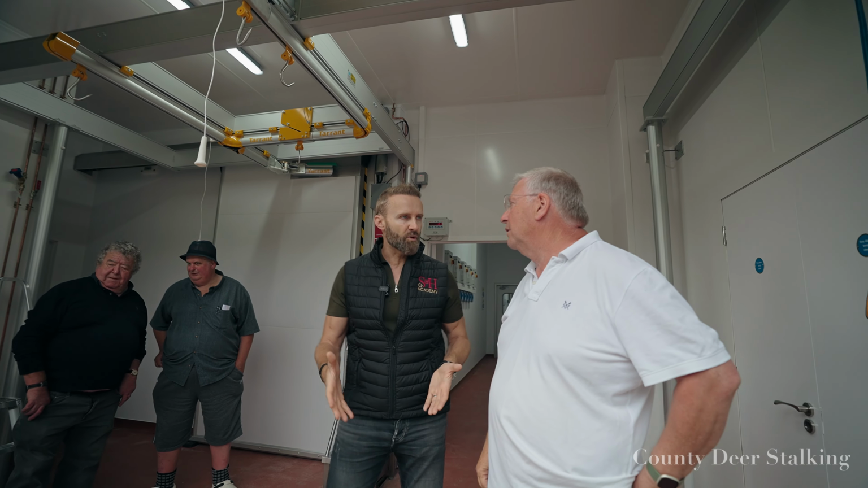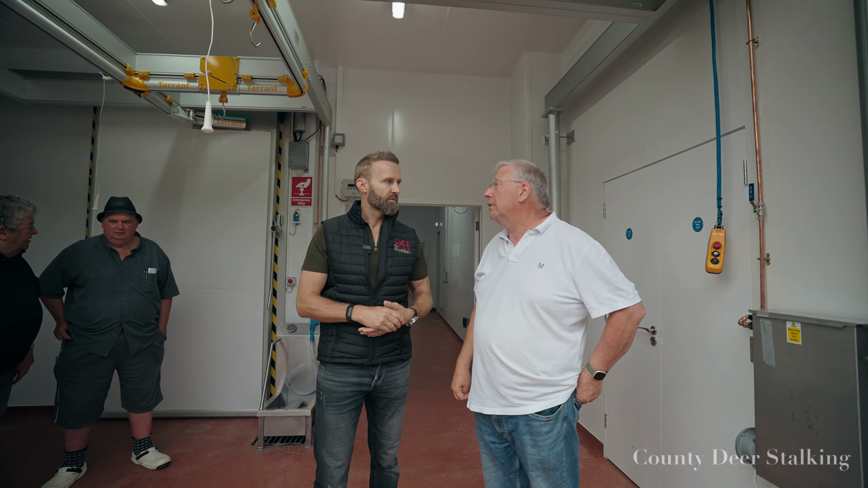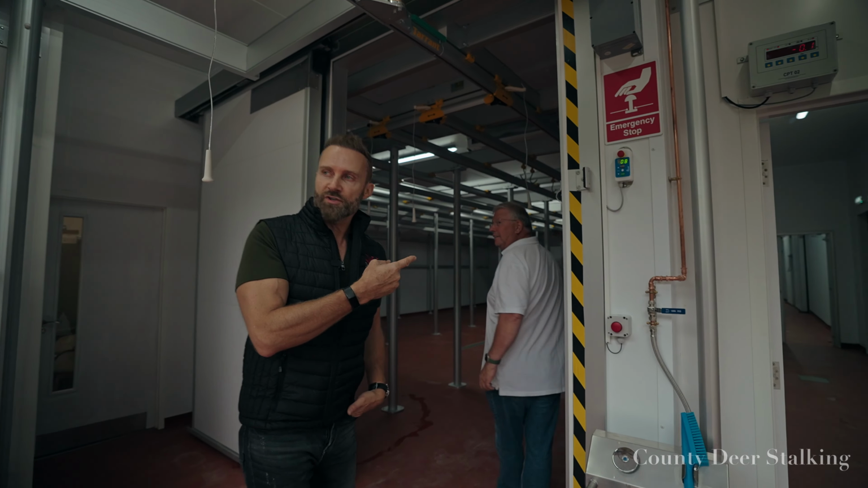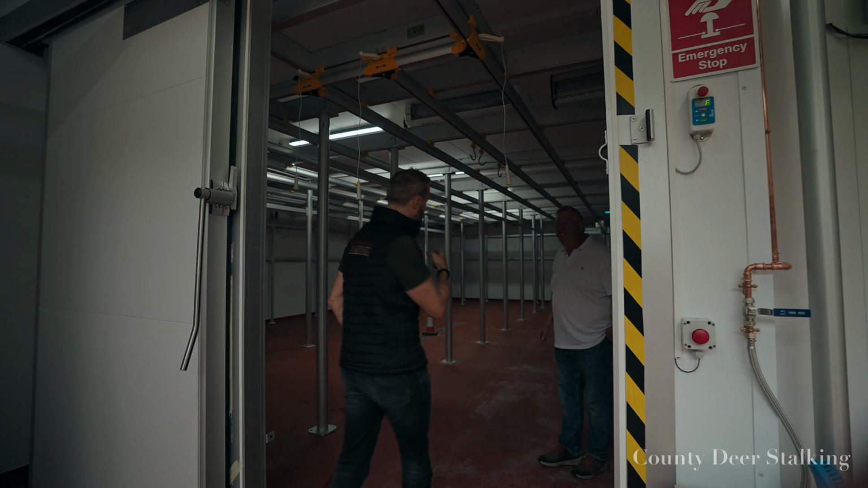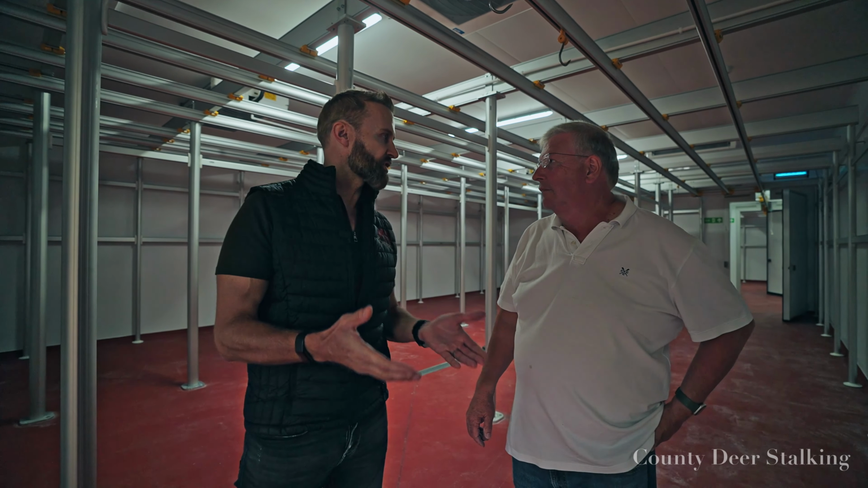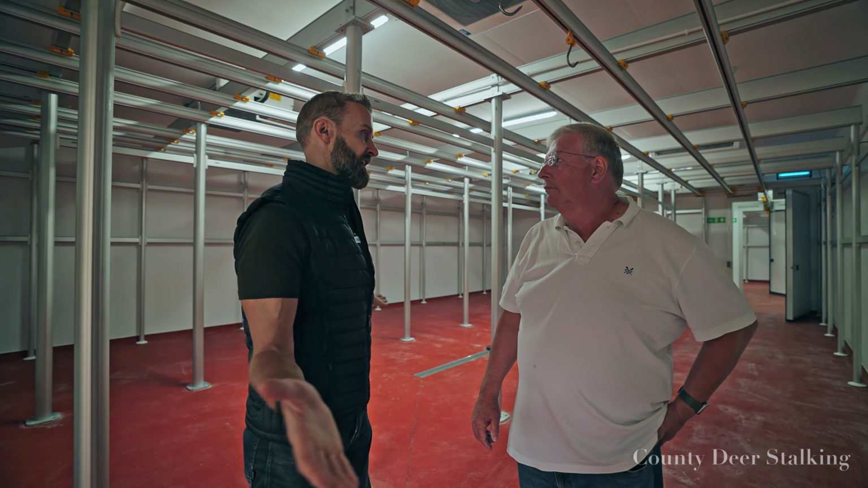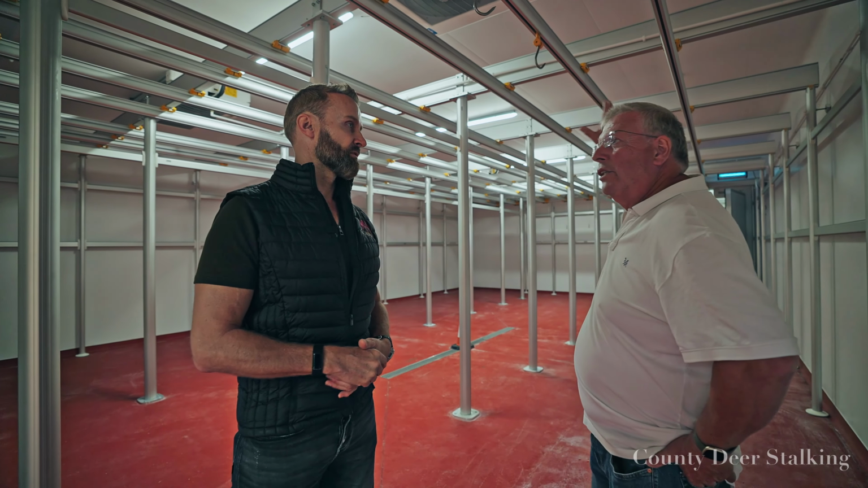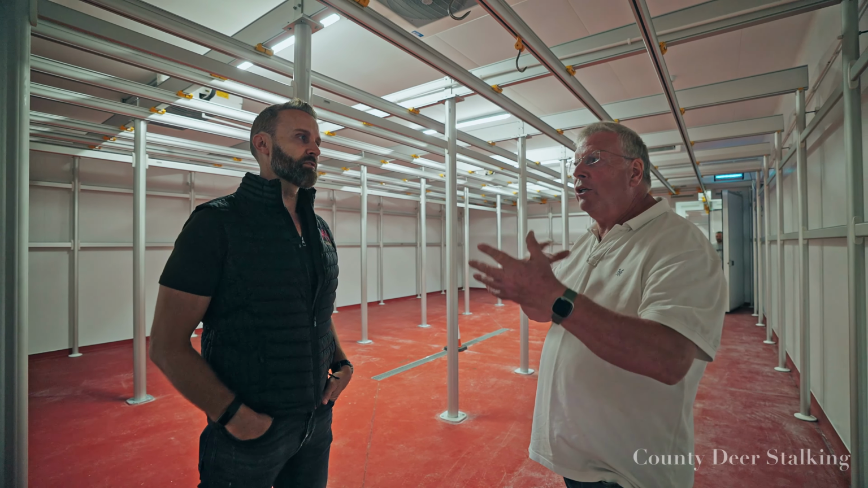So really, we're talking about this taking everything up to Pierre David, isn't it? It will take Pierre David. And look at this, folks. This is impressive stuff. Just look how many carcasses this will take. We said that Oakland Deer Park could take as many as 40,000 carcasses a year, didn't we? But at any one time, this can take how many? 200 big carcasses. So that could be, say, 300 of a mix between big and small.